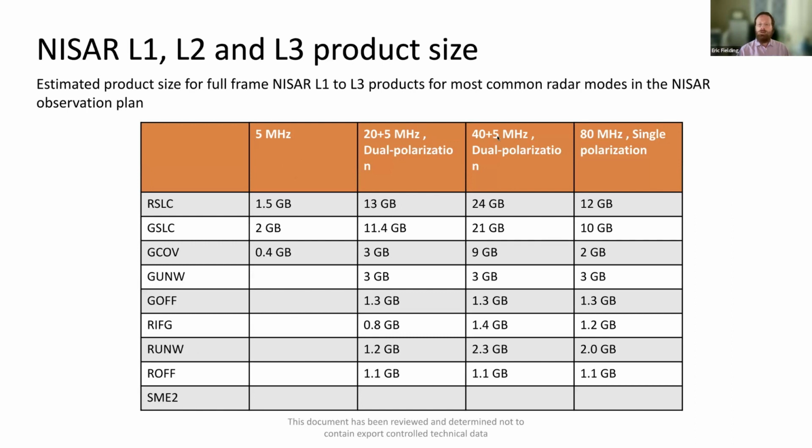The 40 megahertz SLCs have twice the amount of data, so they're twice the size. One of the other things about the 80 megahertz mode is that it's half the width. It's not 240 kilometers wide, it's only 120 kilometers wide. So even though it has, and it's only single polarization, the SLC size is actually smaller because it's half the width and only one polarization.